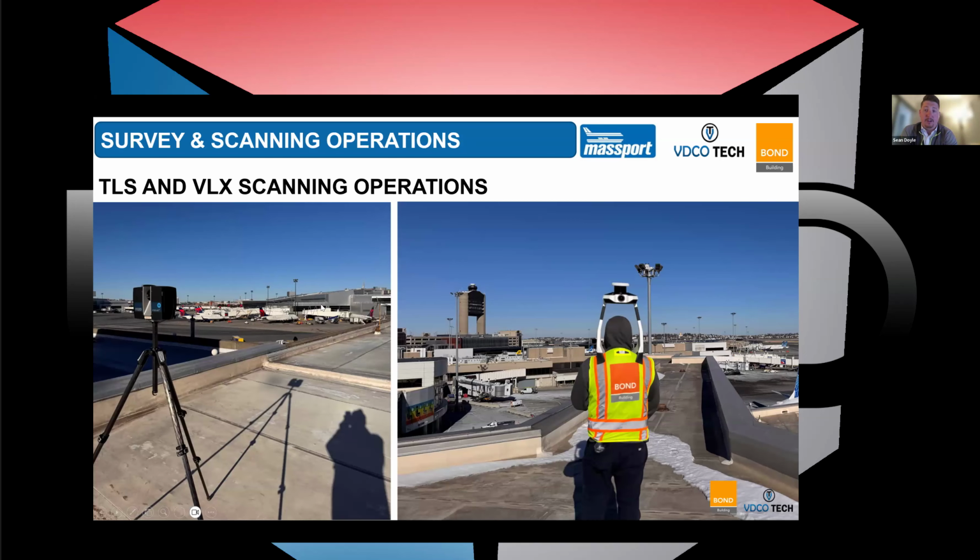So, just some field photos. I'll show some examples. This is obviously us in the field. We ran the terrestrial scanners, as mentioned, through all the corridor spaces, the hold areas, the main corridors, and up and down every staircase, to connect every level and every space, and to connect the secure side to the back side.